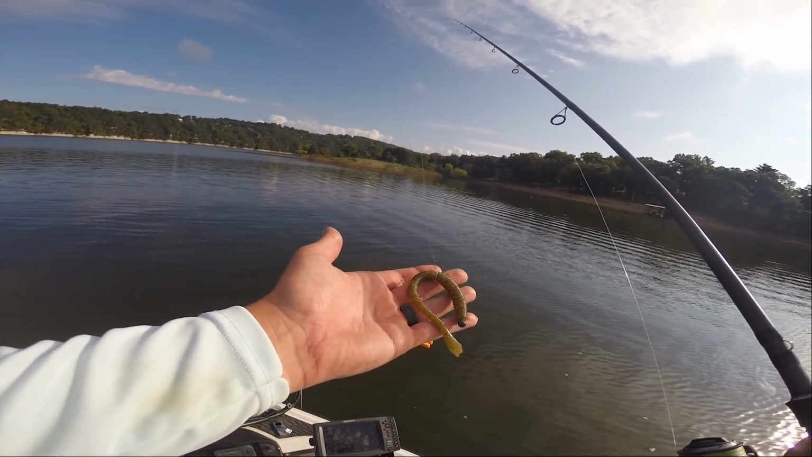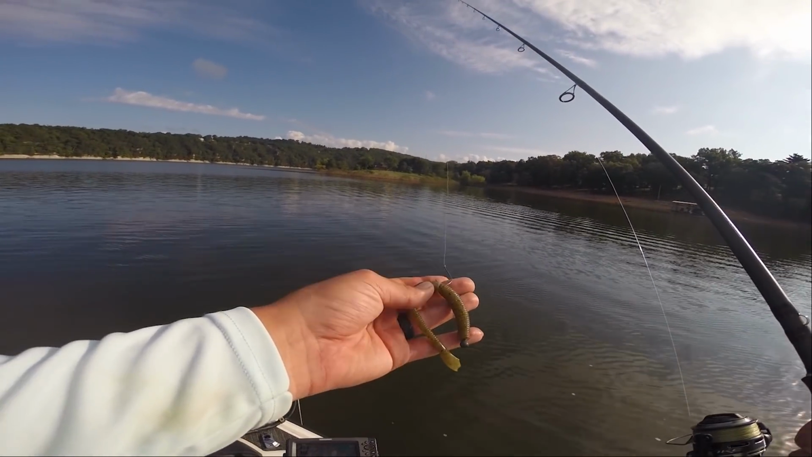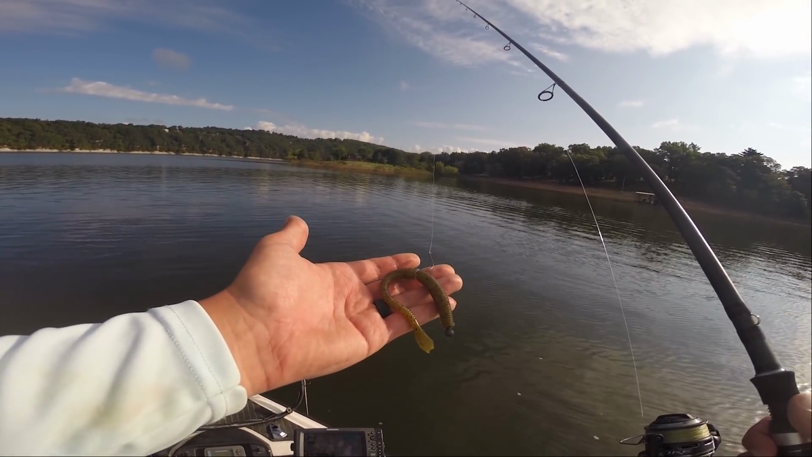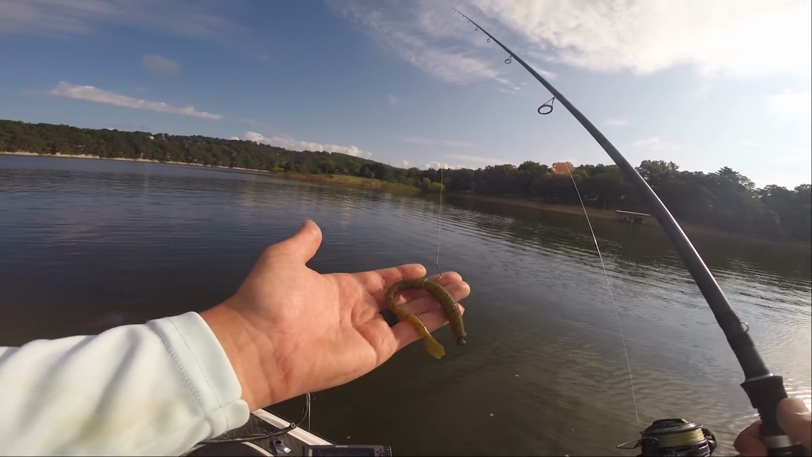And there we go, got that fish on the Neko rig. It's a pretty unique rig that I made a video about recently that's great for catching some inactive offshore bass. So check that video out using the link in the description if you haven't seen that.